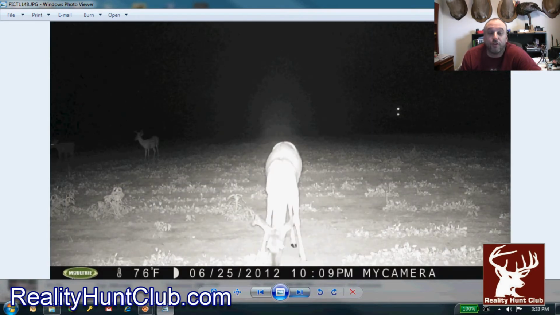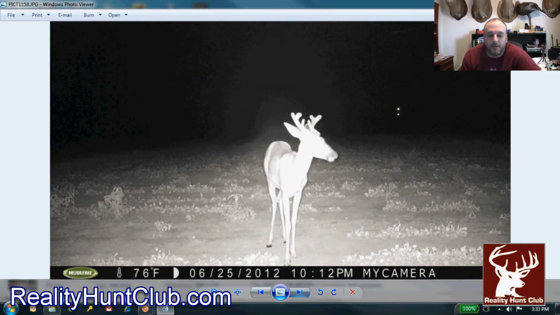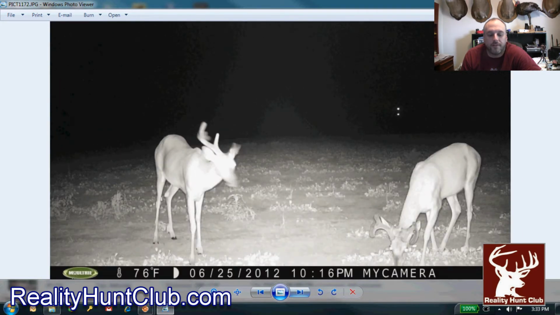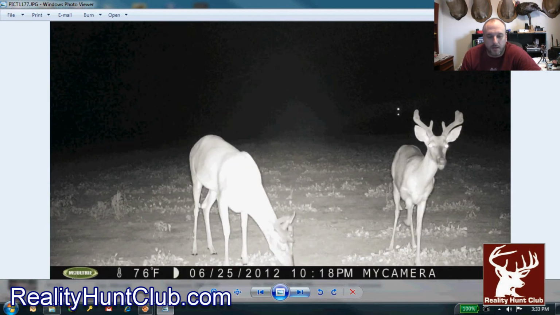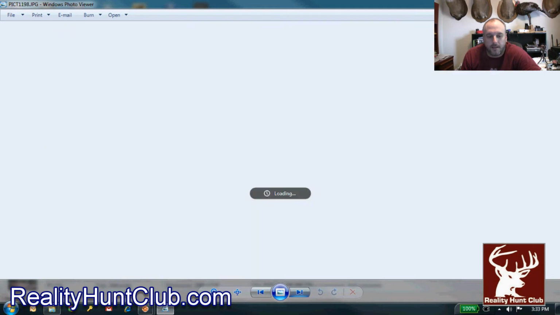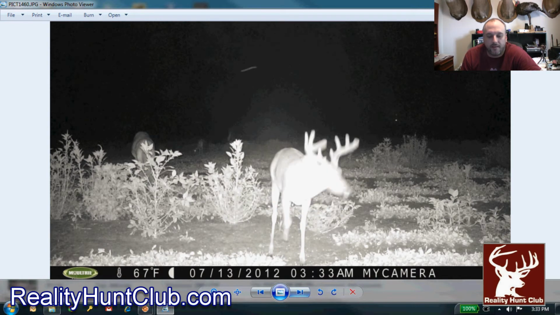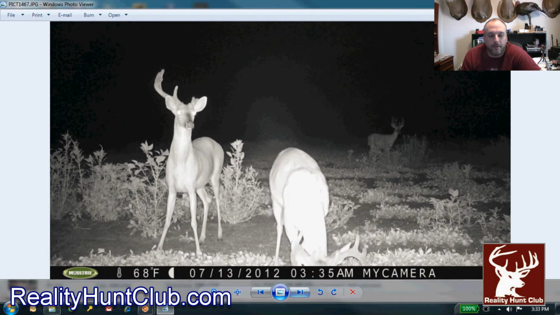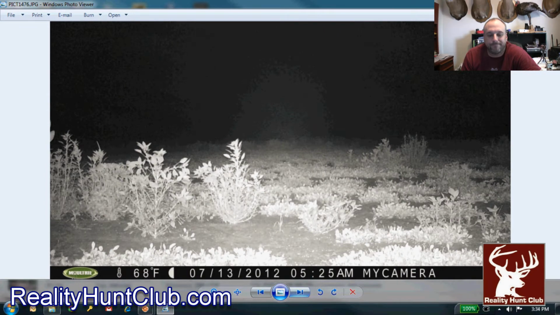I mean, those are some good looking 2.5-year-olds. I still think the right beam deer, whatever you want to call him, I still think he's 3.5. He's got a little bit more body than the other ones do. All right, let me see. Okay, this is July. There he is. He's growing out to be a little bit bigger. But still, nub, nub, nub.